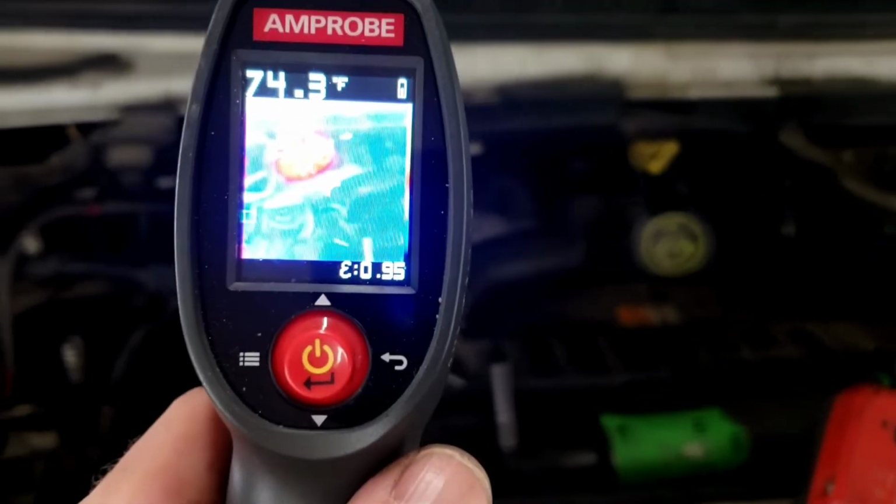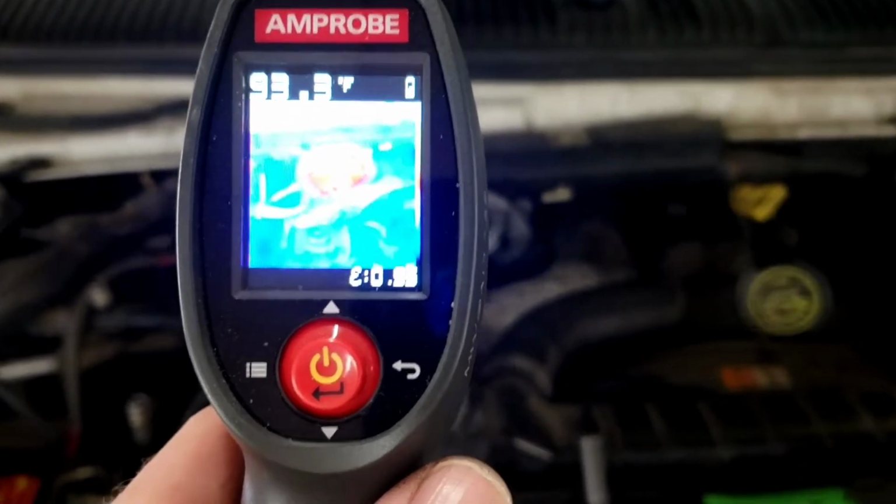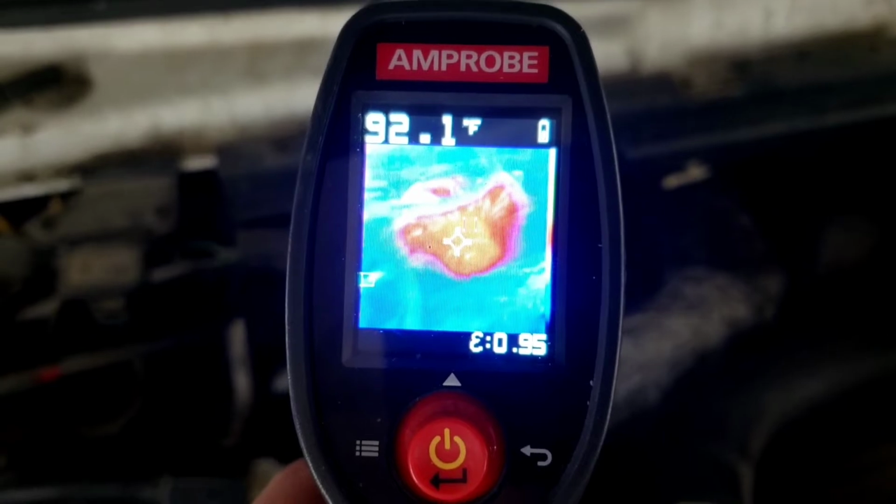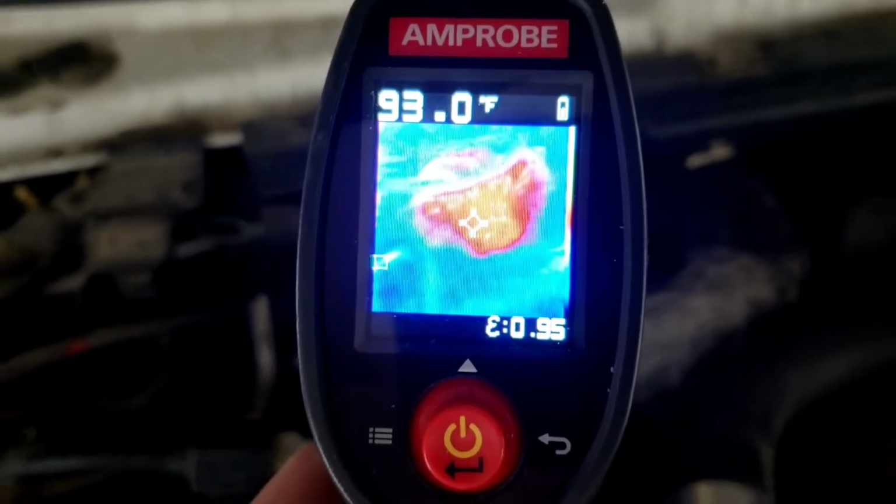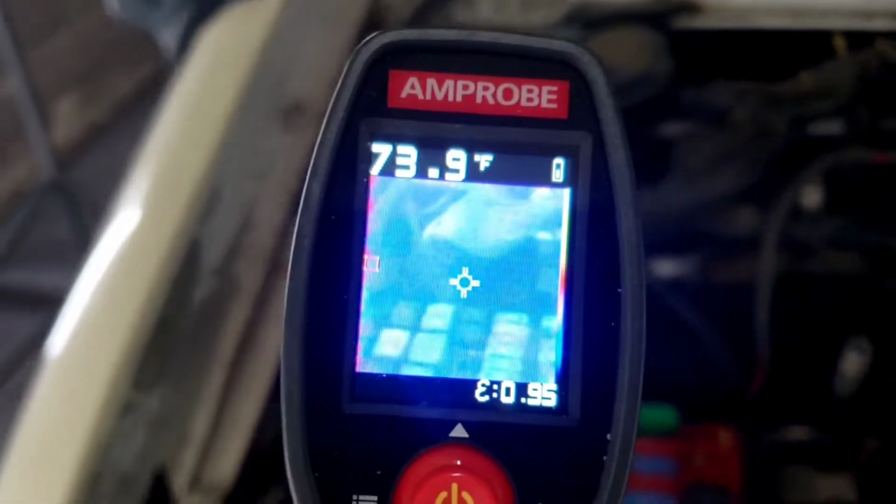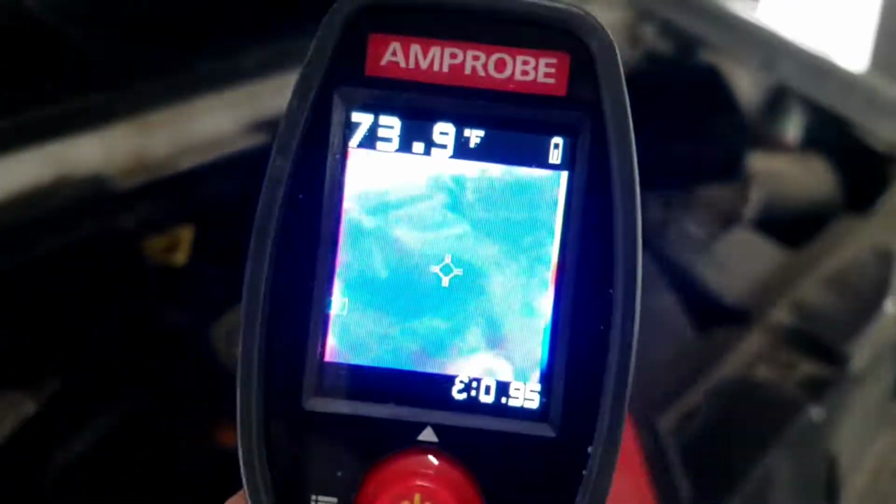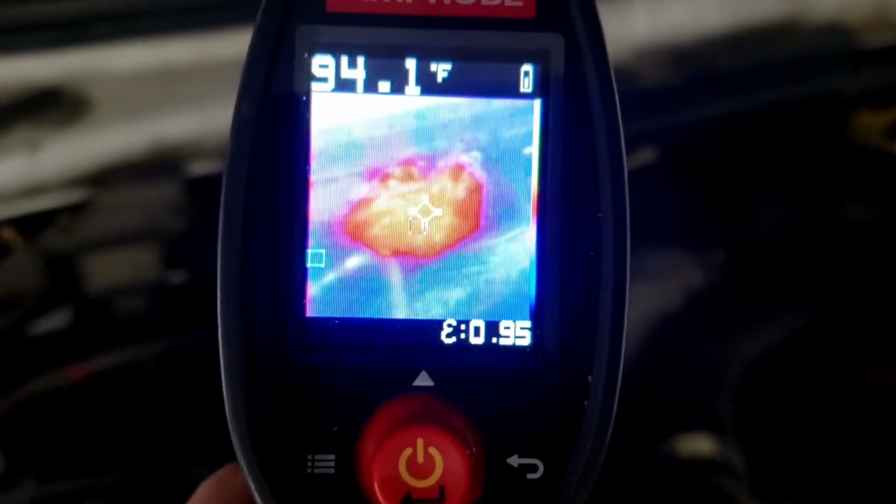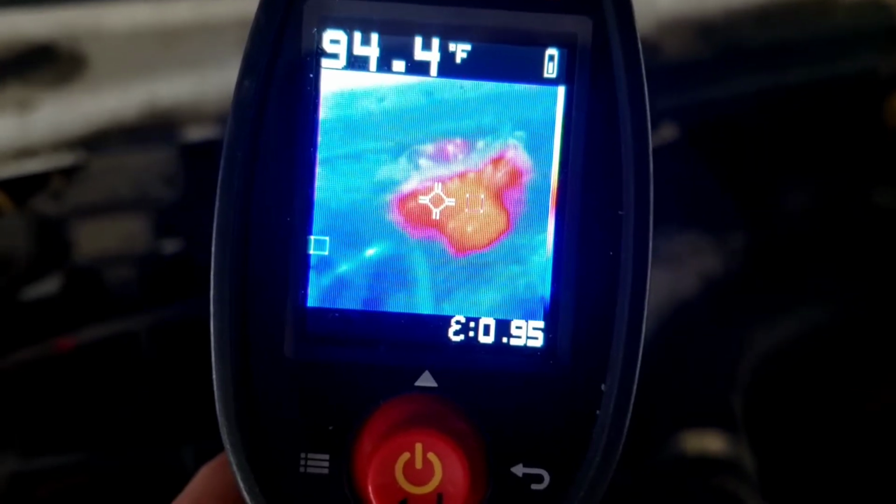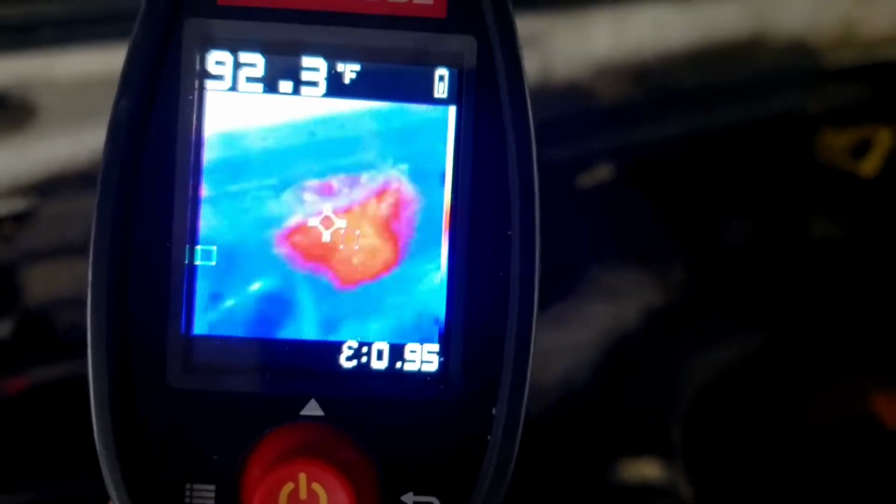So if you look here, look at that overall picture, 92. Depends where you're at, kind of zoom in here. Look at how red and orange that is. 93 compared to everything around it. And I went over all the vehicle. I pulled fuses and relays, all over the vehicle, and then we got this FLIR camera and we noticed this right there. Pretty cool to see that. Get a little bit warmer and go from there.